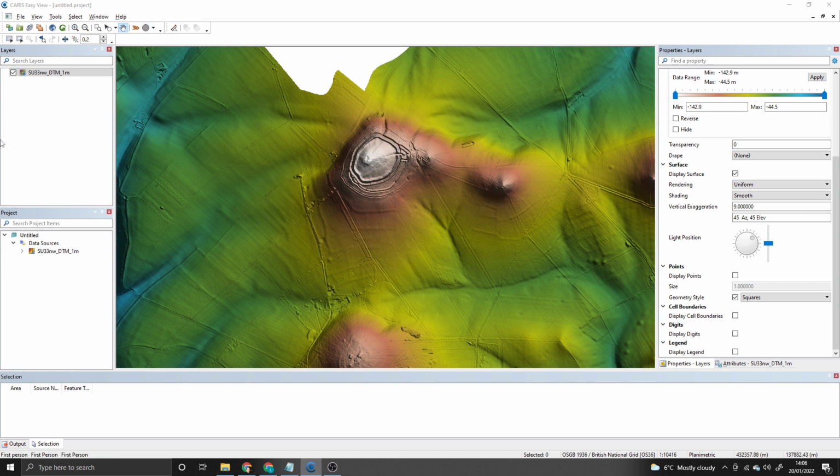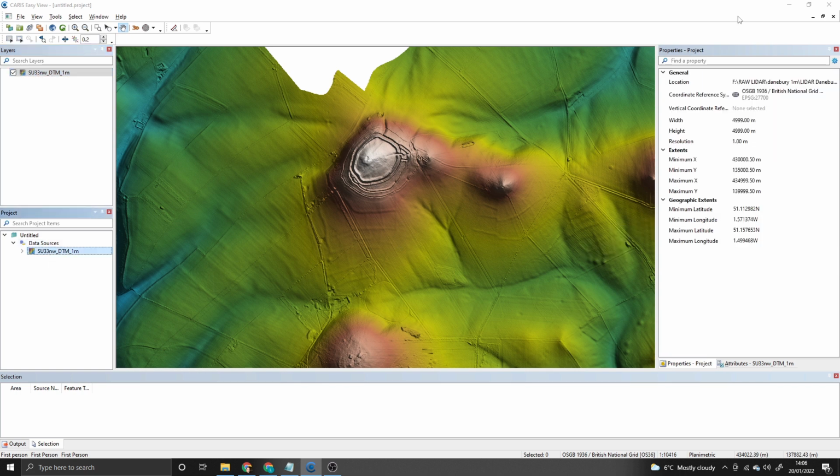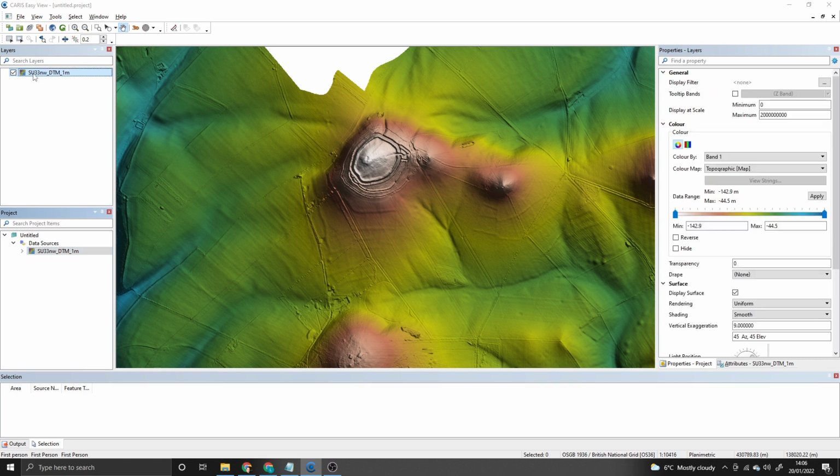What I forgot to mention earlier is when you load this map initially, if you can't see the properties panel on the right hand side, just click this layer once and it will show up. What you might get is something that looks like that instead, but just click that top layer once and you'll get up this properties panel.